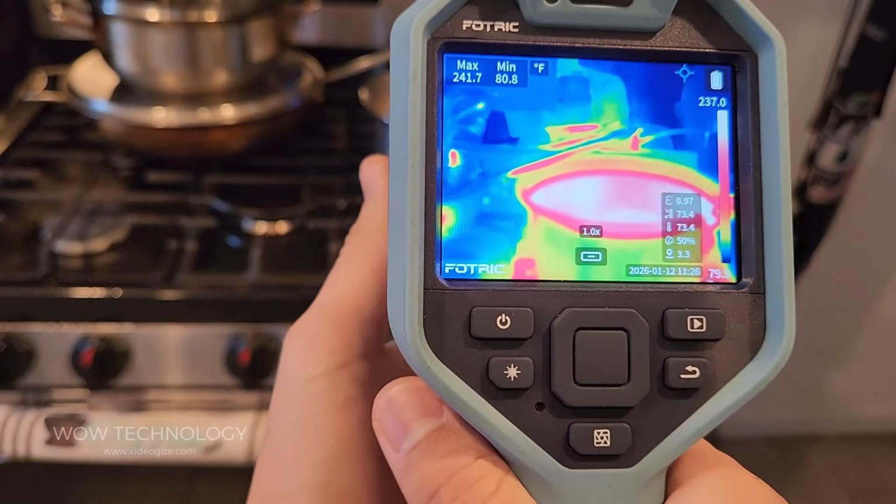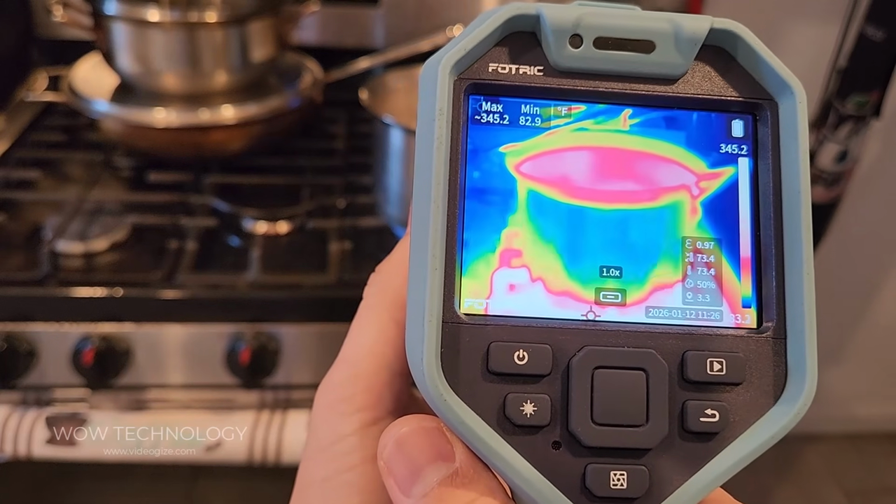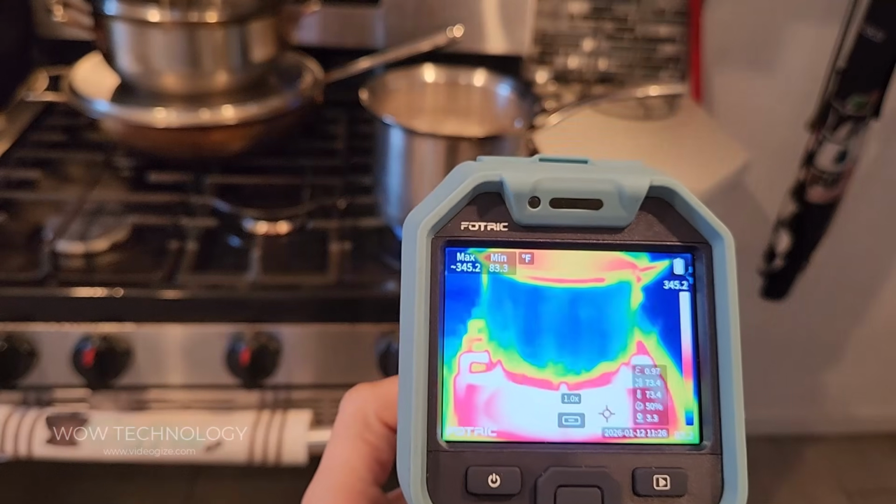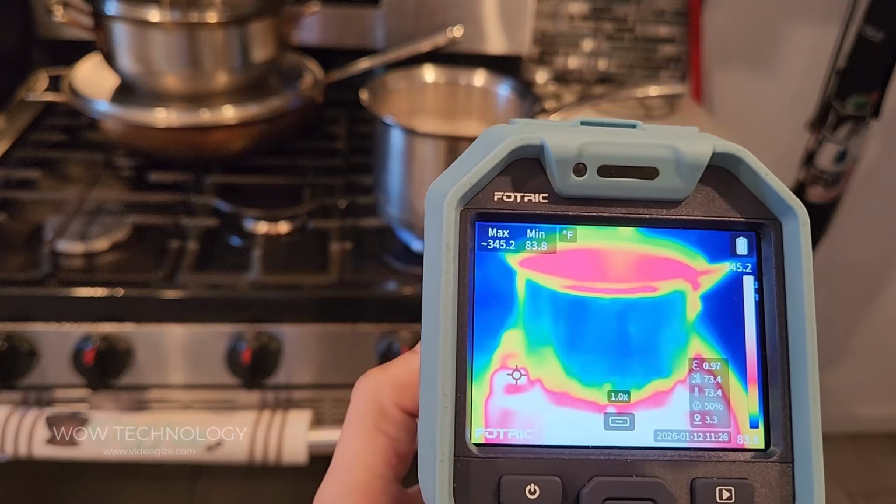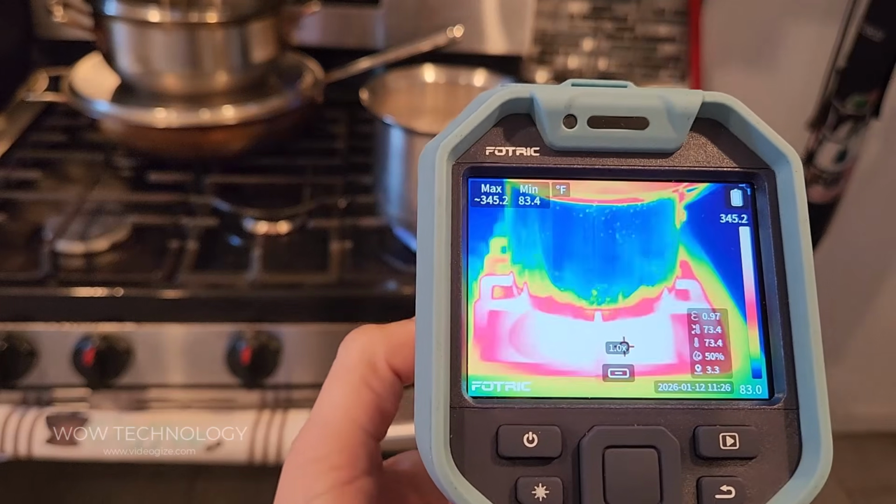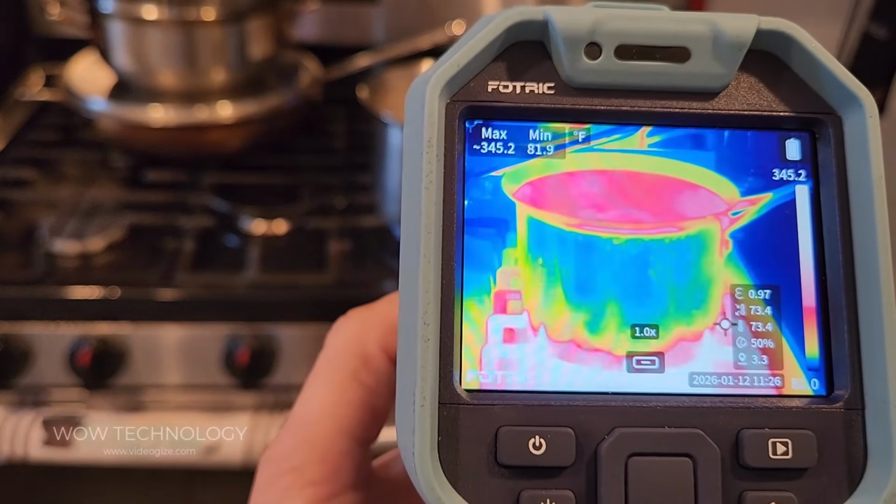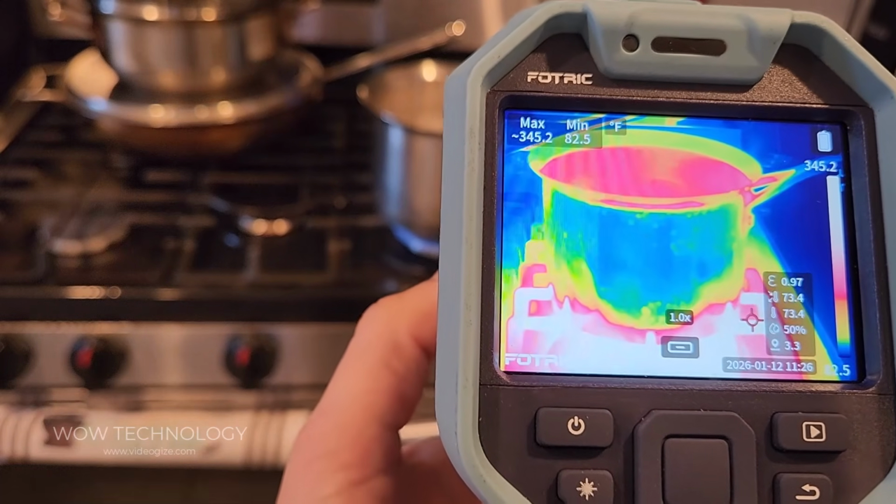Even getting the thermal of this pot right here, you can see that it is already at 342 degrees in the minimum. So you're gonna focus that, and you can see how hot the stove is getting. You can see there. You gotta slowly focus so you can get the perfect image. So that's my pot boiling water. Okay, so the flames are at 345 and the minimum is like 82.